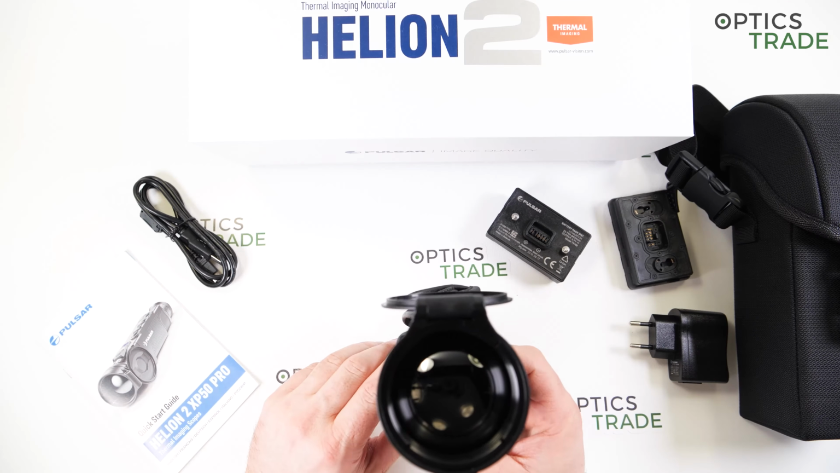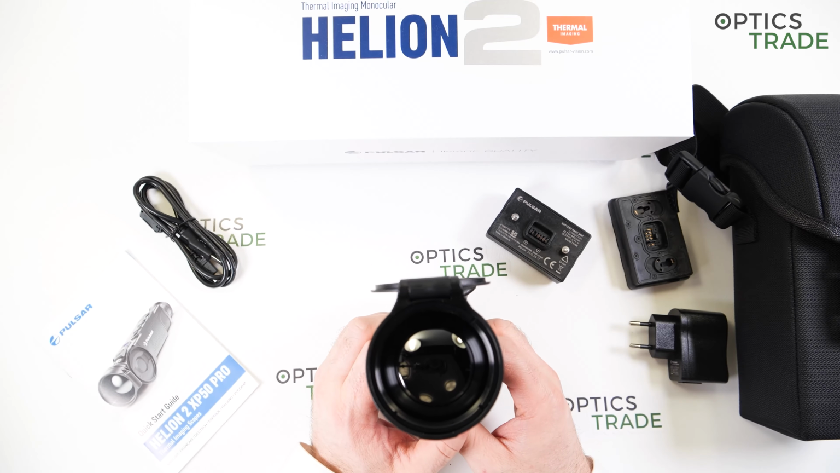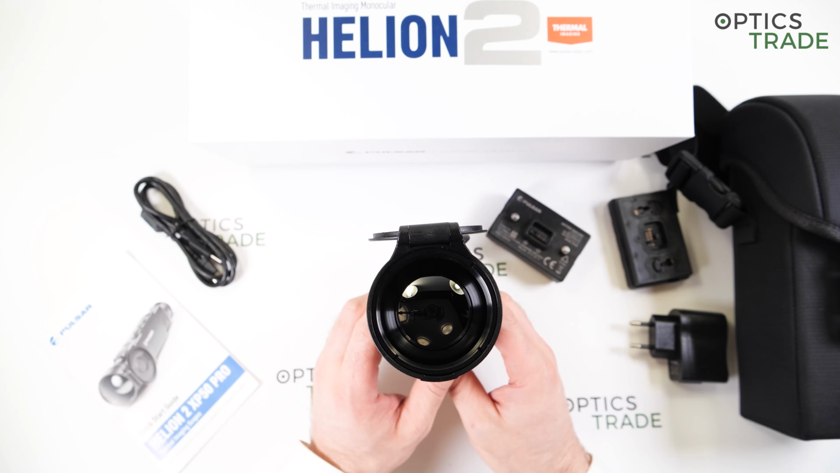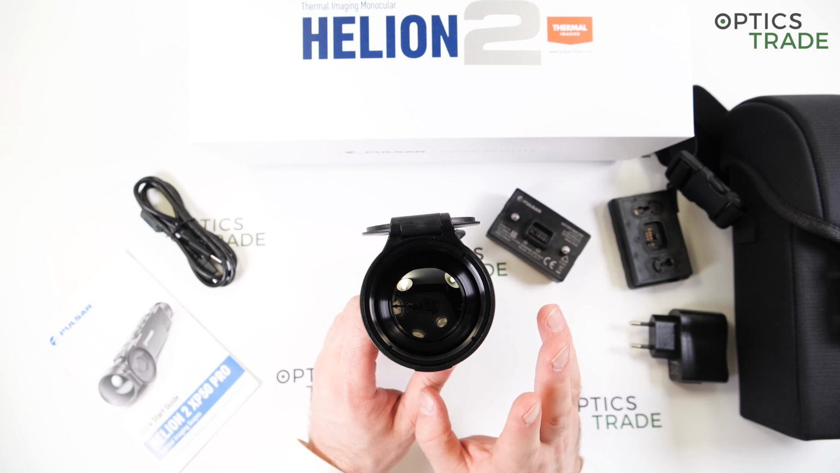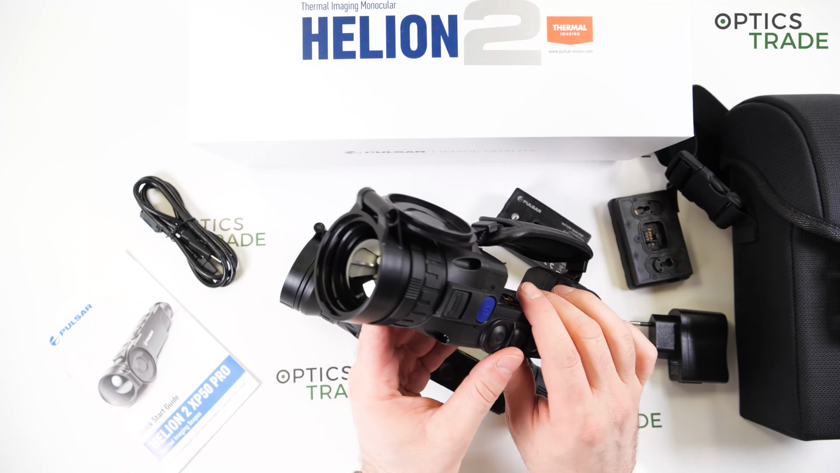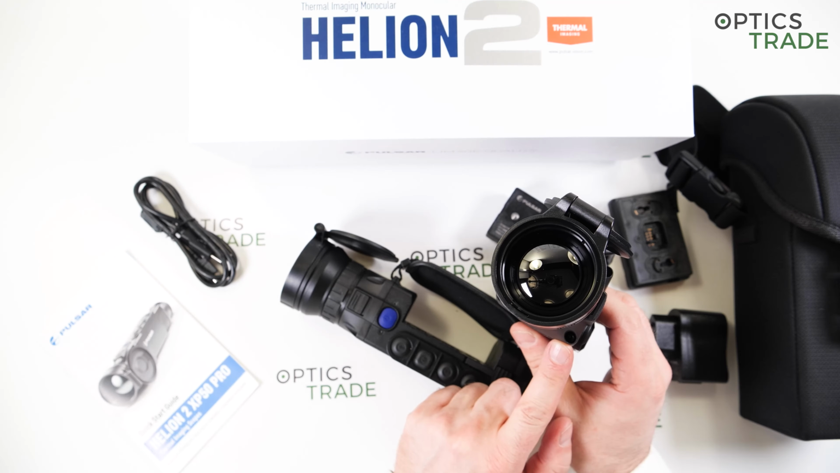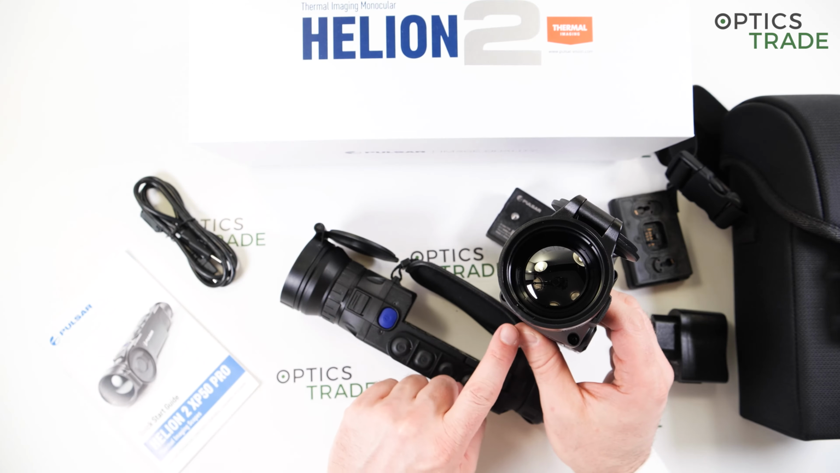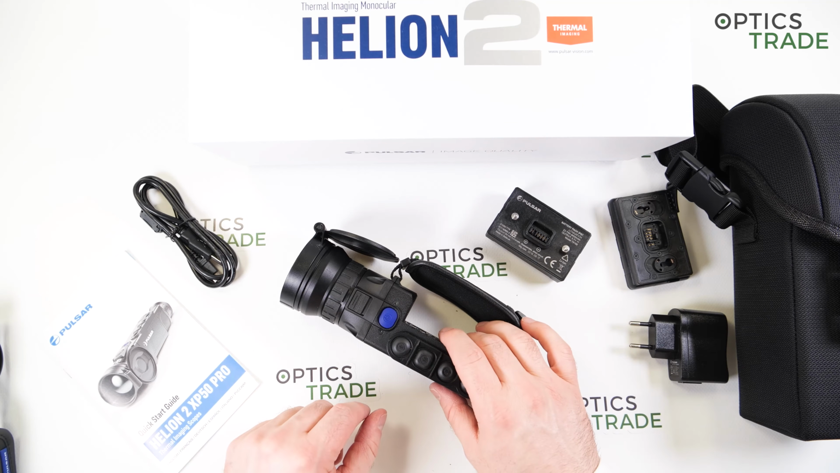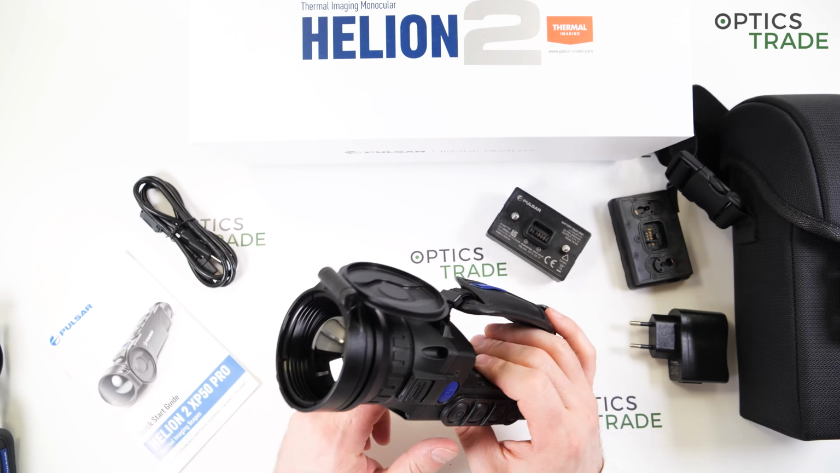If we talk about the optical performance, the device features a 2.5 time base magnification, which can be digitally zoomed all the way up to 20. Even though for me, I'm a little bit puzzled because the non-pro version also has 2.5 time magnification with a smaller lens. So I do have to check with Pulsar if the magnification in these two devices is really the same or if it's a little bit higher on the Pro version. It would be logical because if you look at the XQ Helion Generation 2 models with a bigger lens, they have a slightly bigger magnification.